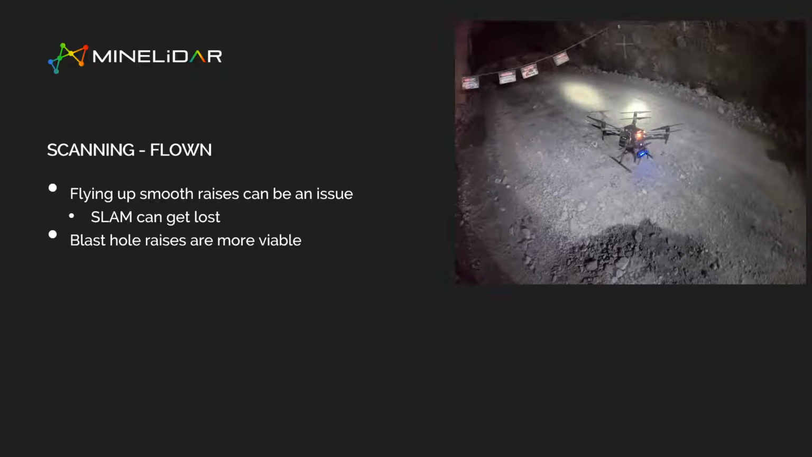As you move further and further up the rise, you see less and less points at the bottom of the rise. Eventually it gets to the point where it just sees a smooth pipe. Yes, it knows it's moving up or down, but it starts getting confused about how far up or down it is. So it is possible, but there's a limit to how far you can go.